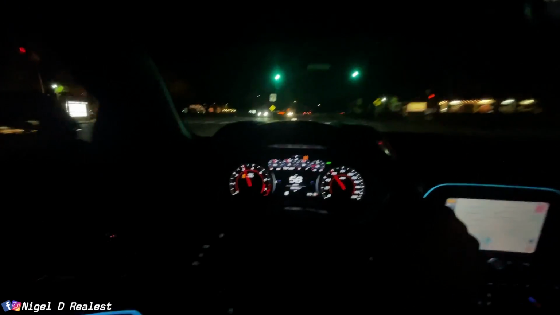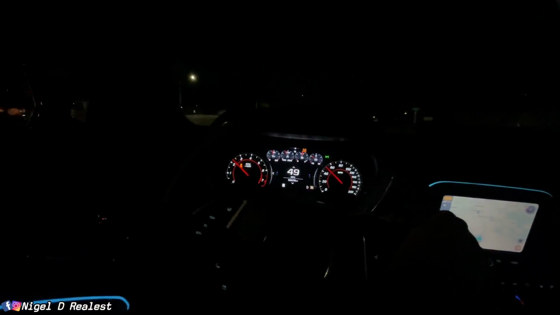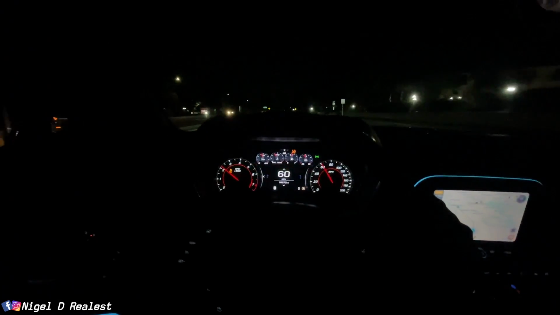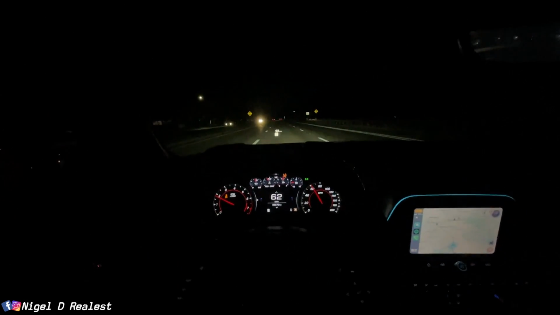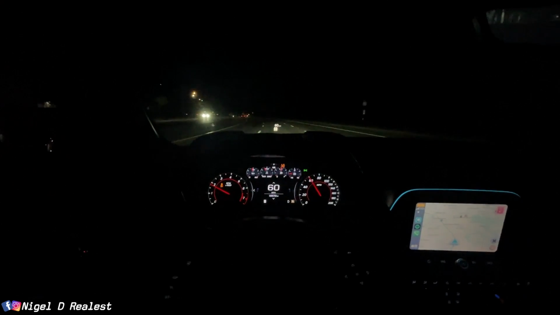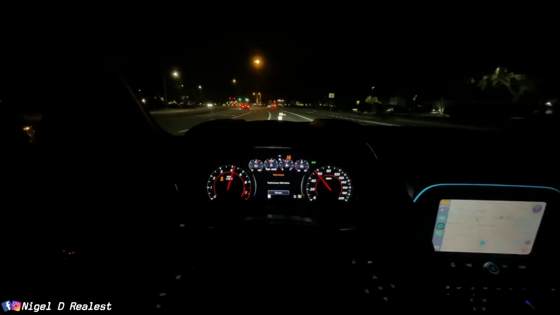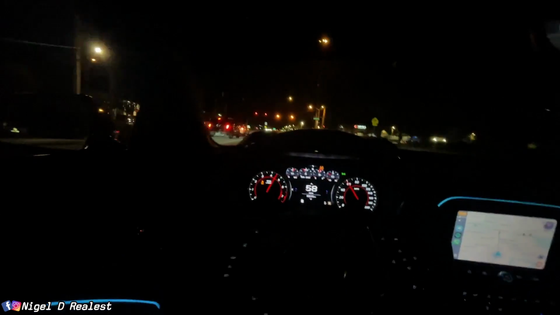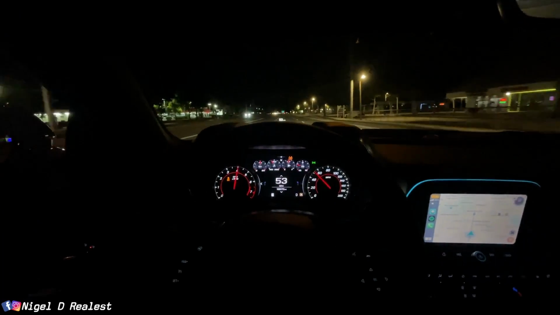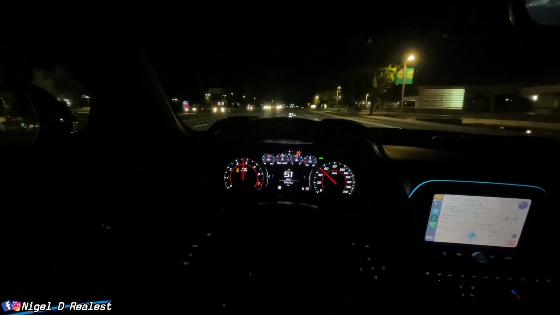That manual mode feels different. Oh. I'm gonna do one more pull.